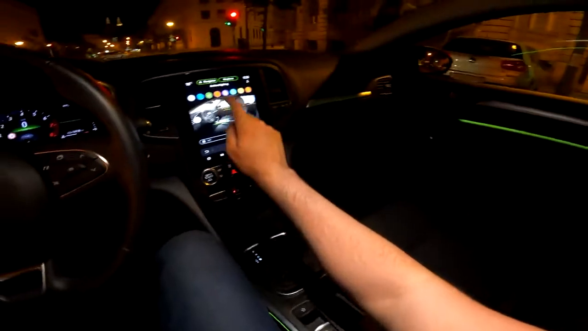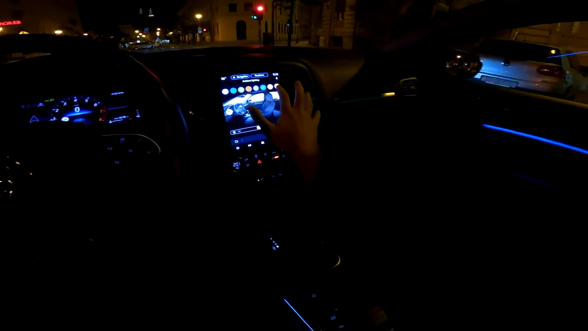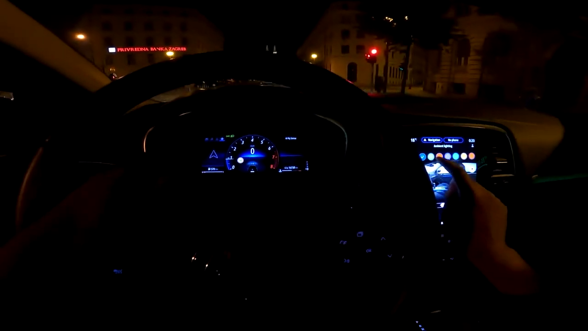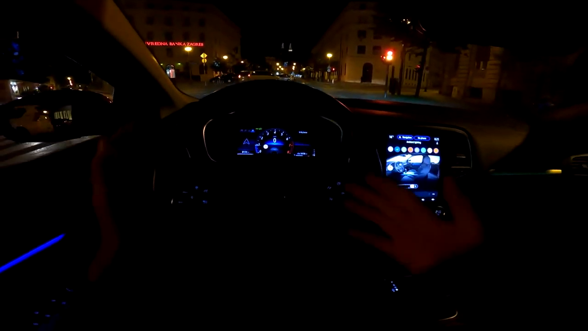You see you have the green one, the red one, purple looks quite cool, light blue, yellow and orange, and also the white one. And you see that you are also changing the color here with the main menu and main digital cockpit.